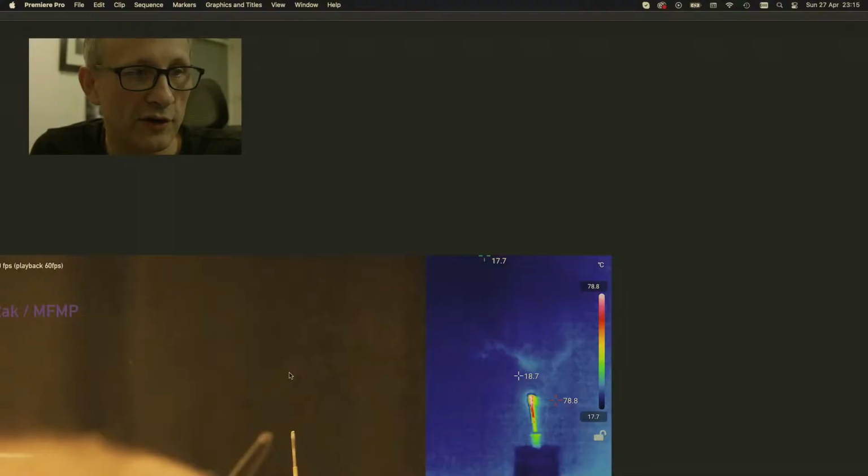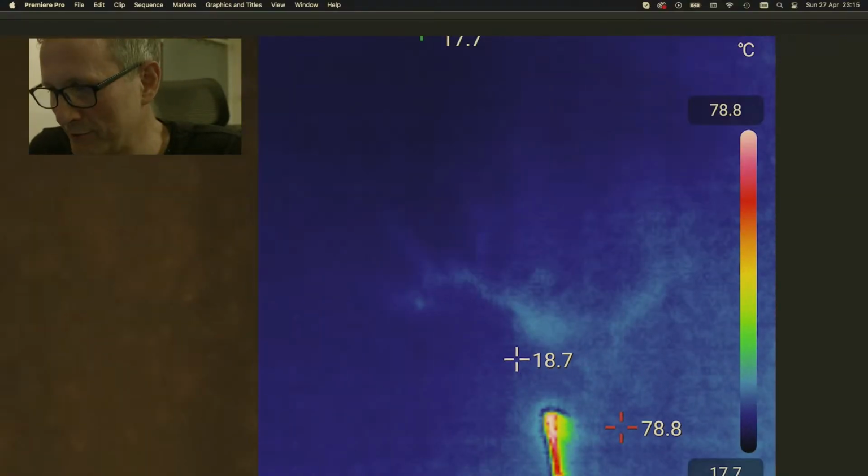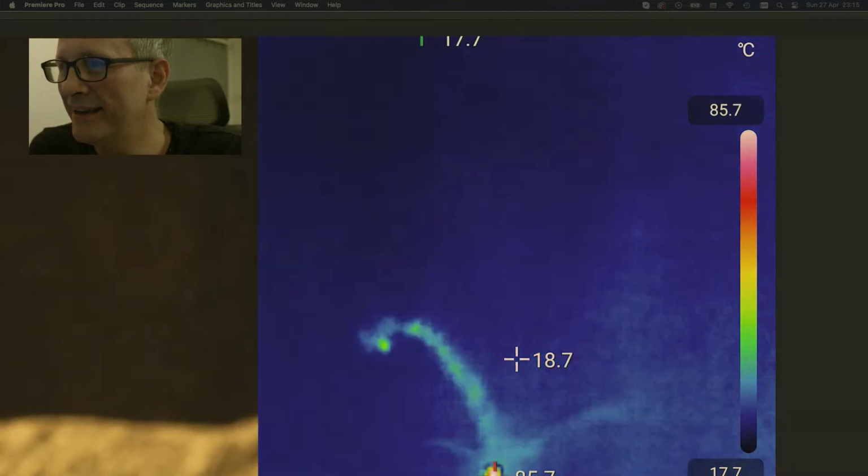Now, we were trying to work out what these were, and then we noticed that if you look on the back wall, when the lamp is on, there are these marks. Sorry, I wasn't showing it, was I? That's my bad. I'll rewind that here.